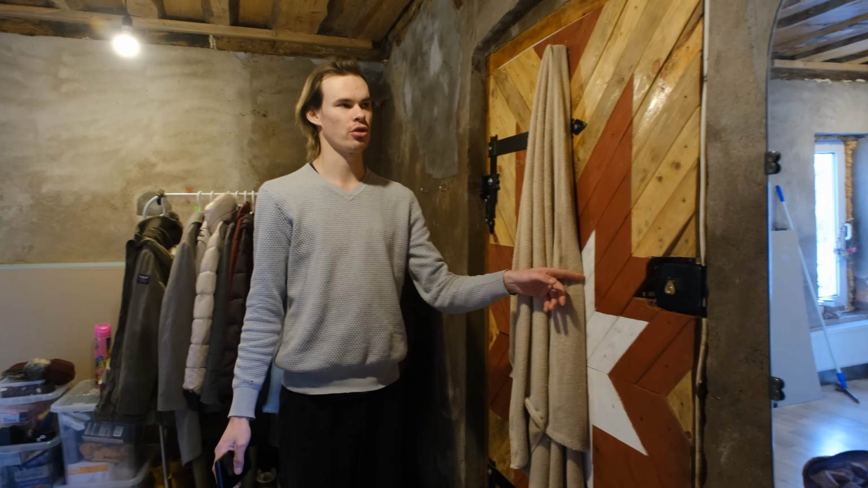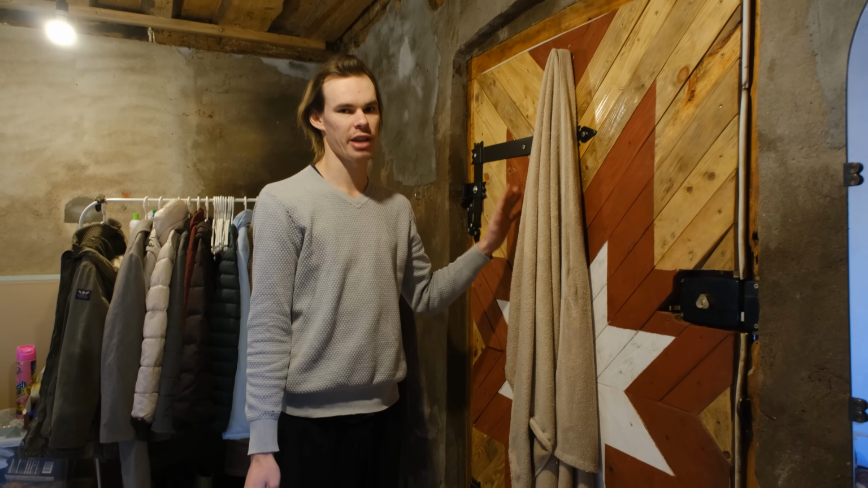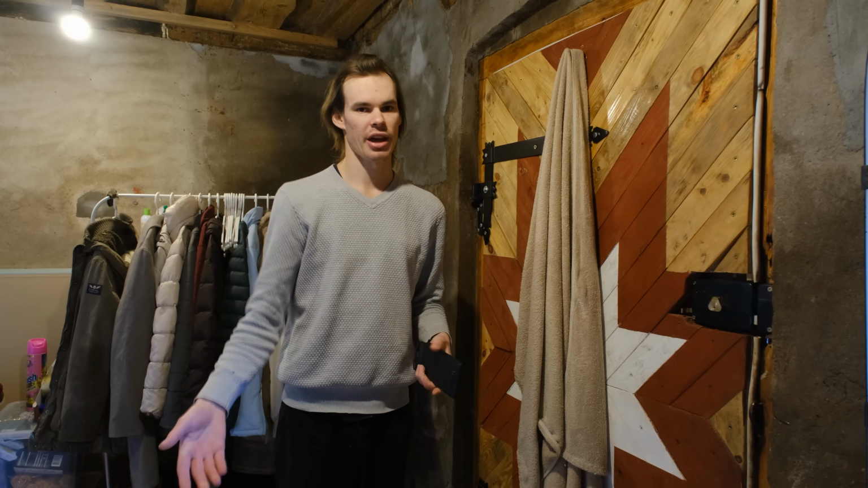the wood for this brand new door, and it will not be easy to make. We have to make it in the workshop. We want to make it really proper with a window in the middle. It has to be with rubbers. It has to be very nice and sealed with a brand new frame. So it will not be an easy project.